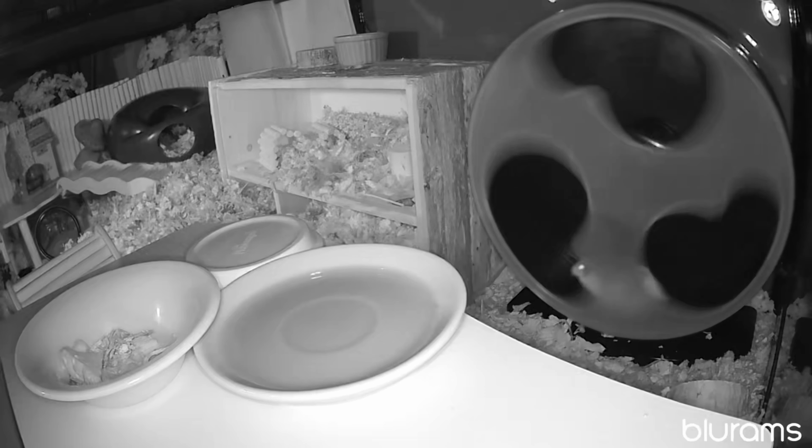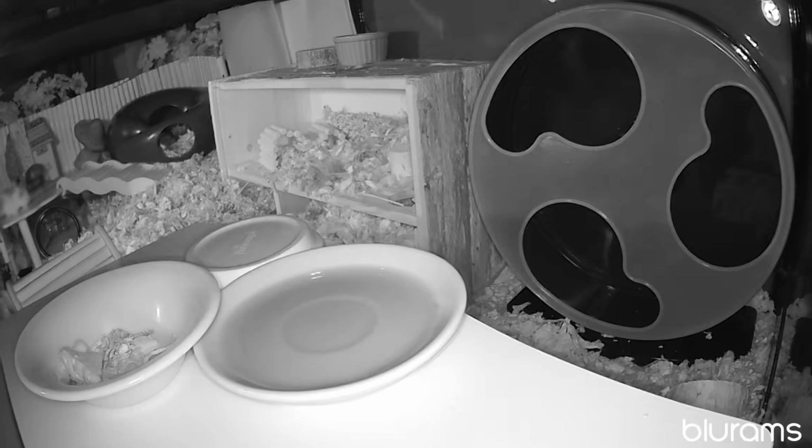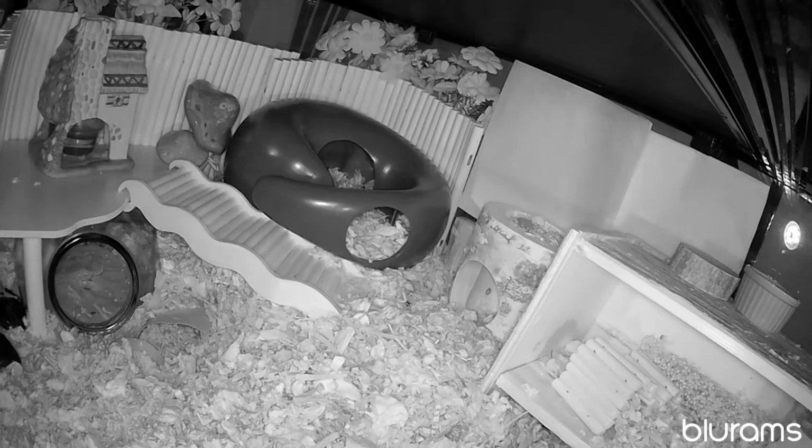There's a lot of that I have to scrap and throw out that you don't see because it's just too long. See? He jumped off that table. Now he's fine at that distance because I have a lot of bedding to cushion the blow, 4 or 5 inches of bedding, at least 3.5.